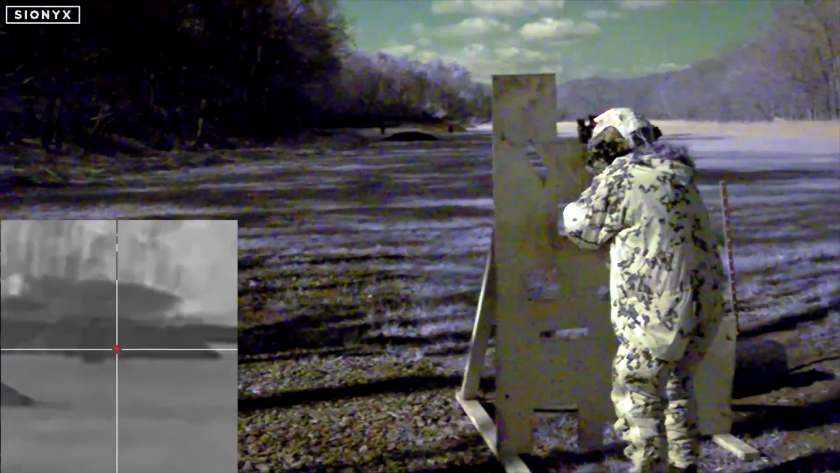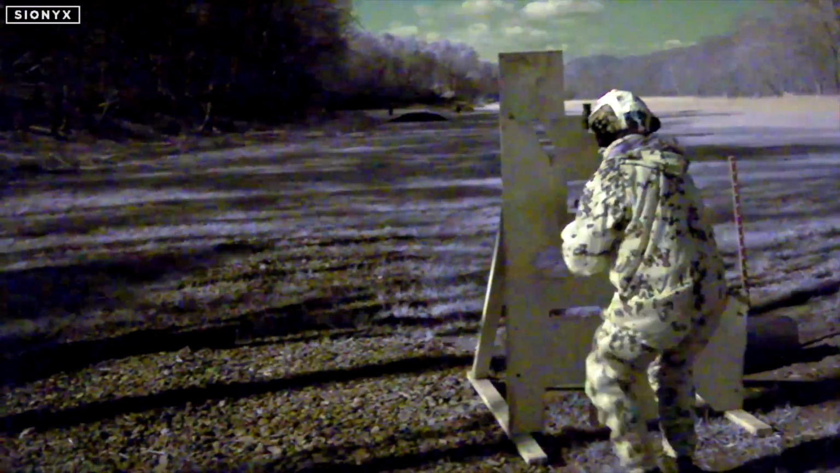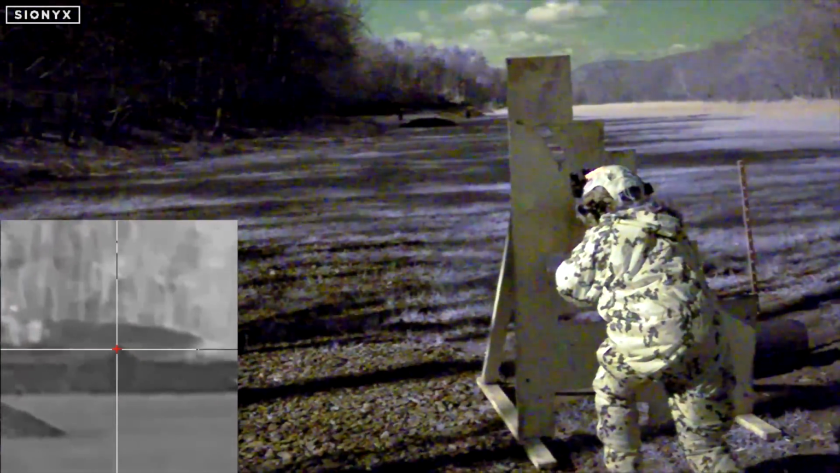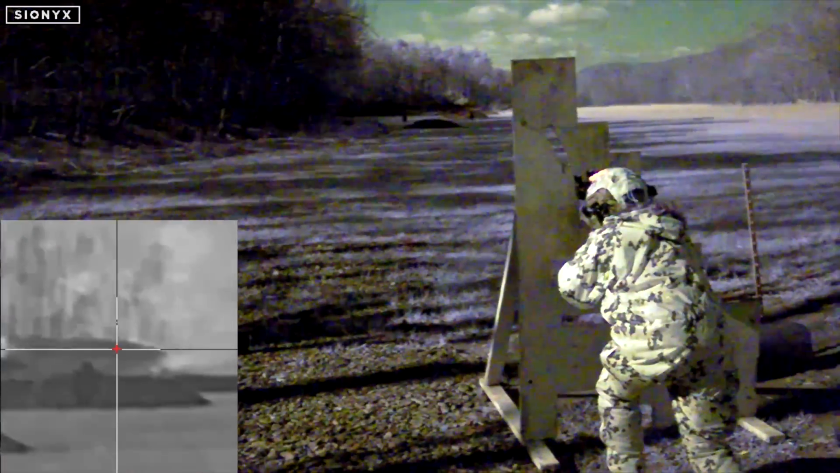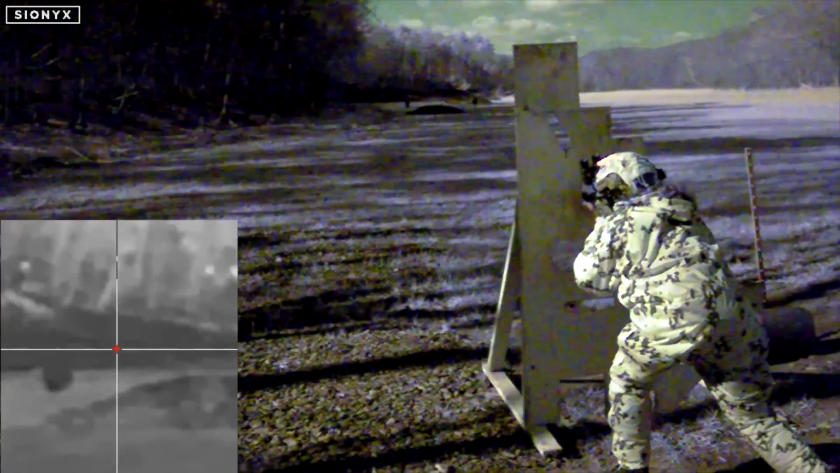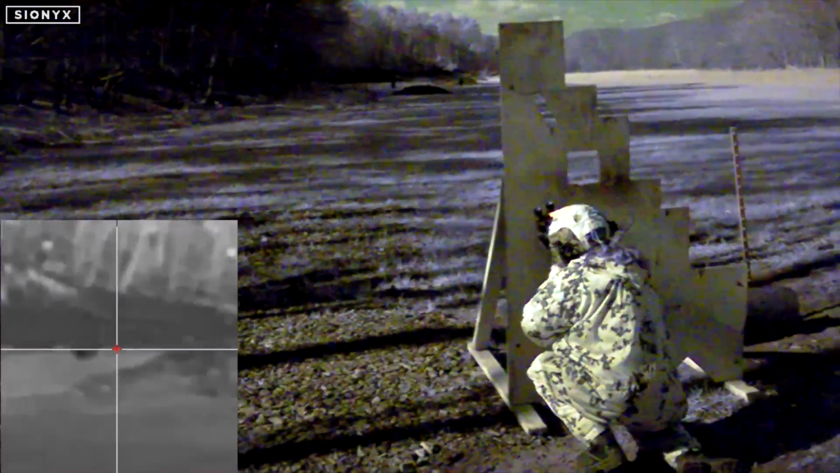This is another stage where there was a combination of things: I'm not really sure my zero was totally on, plus I'm starting to get tired, I'm starting to get fatigued, it's cold. I'm actually pretty warm under all of this Varusteleka wool that I'm wearing, but we've been out for several hours shooting, and I just didn't perform all that well here.